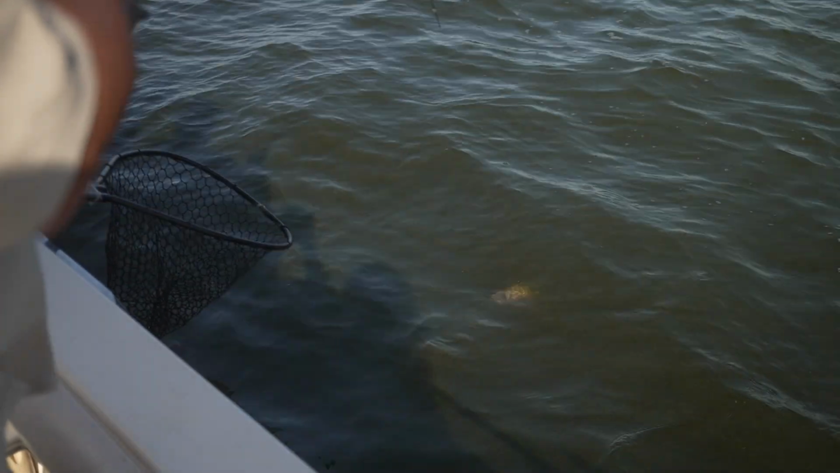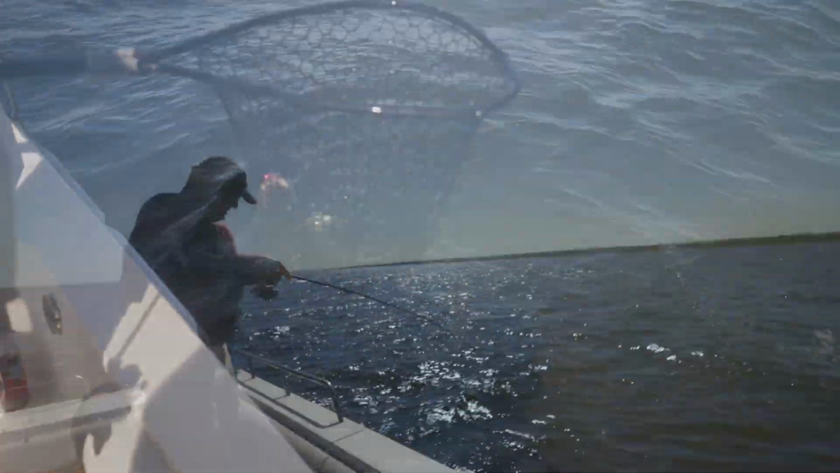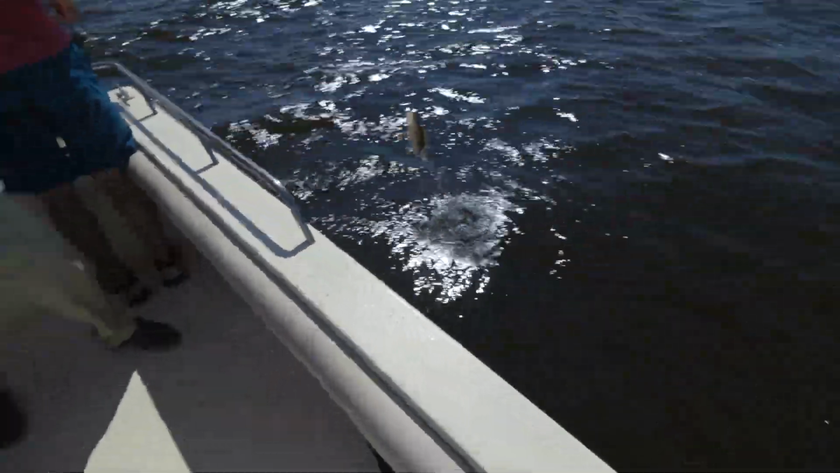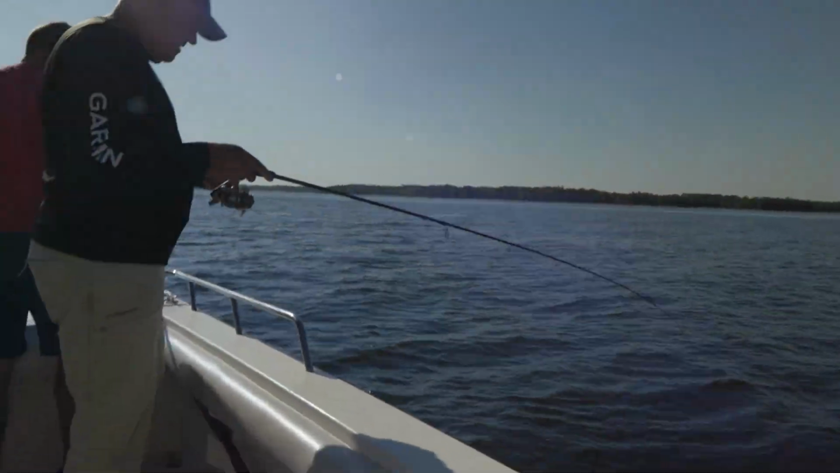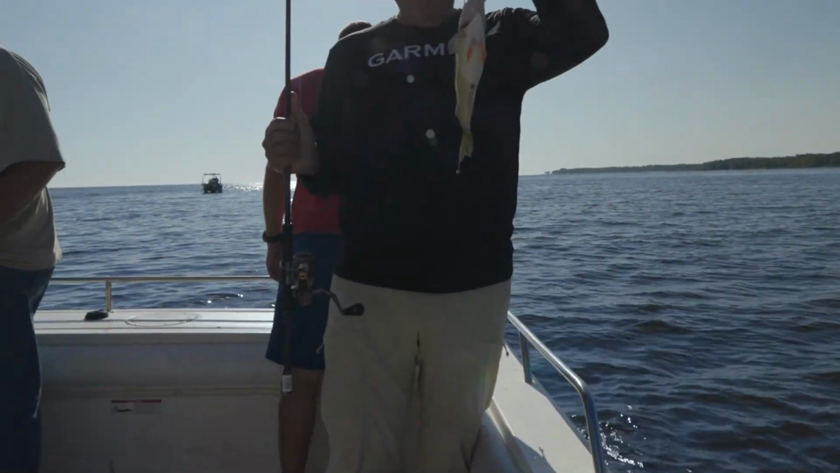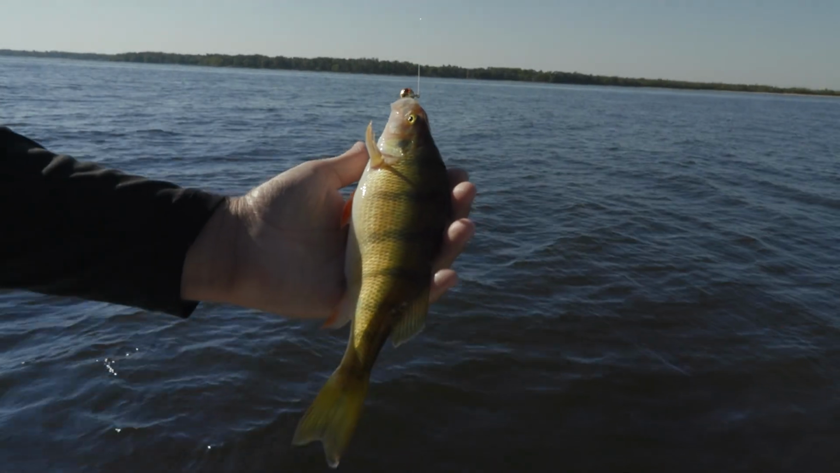Lake of the Woods, Minnesota is a vast, pristine lake that straddles the U.S.-Canadian border. It's known as the walleye capital of the world, but that's just part of the Lake of the Woods story. You can also tangle with feisty northern pike, jumbo perch, smallmouth bass, and even the mighty lake sturgeon. It's an angler's paradise with fantastic fishing year-round.